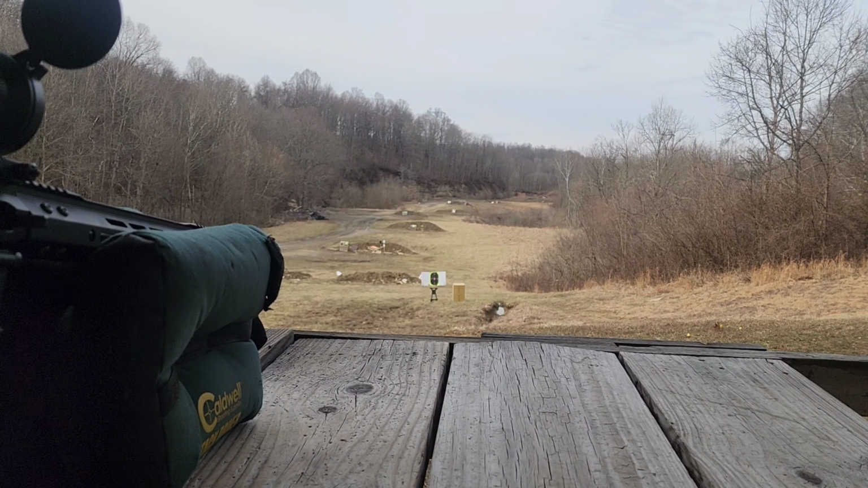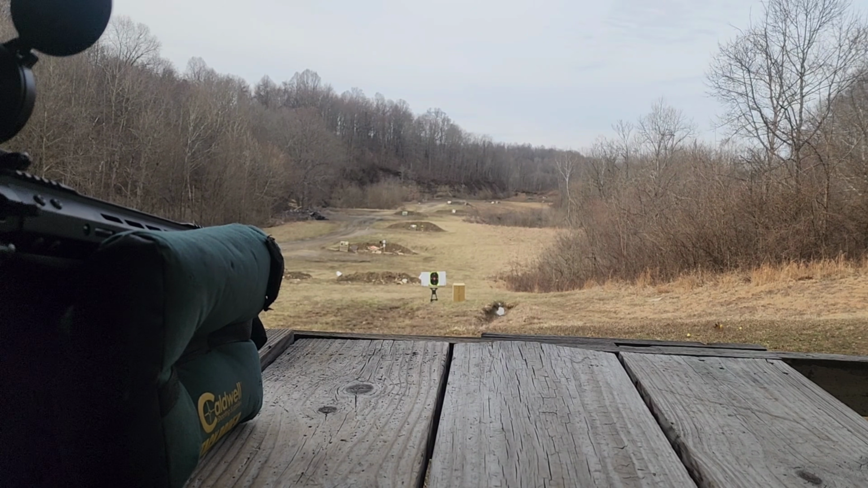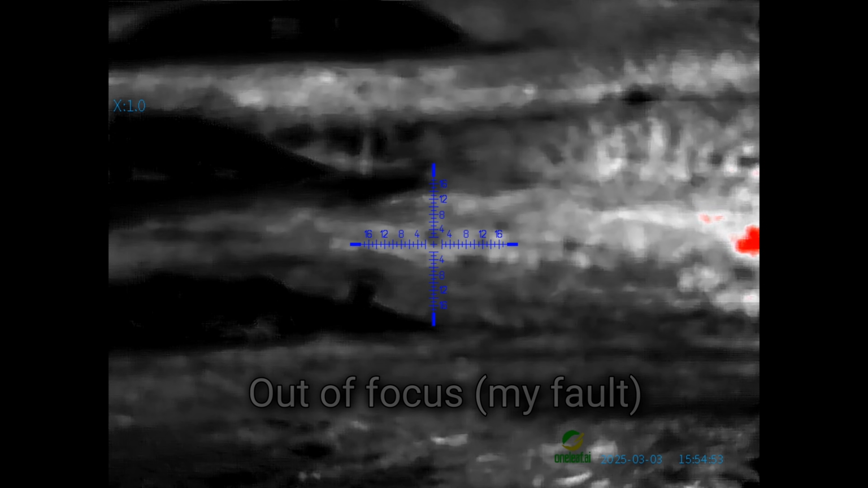Again, it's out of focus and it's daytime, so not ideal. It looks far better at night, as you will see here in just a moment after the sight in process, and everything's cooler, so the heat signatures are a lot more clear. And I also figured out how to focus it for the night vision portion. And actually, real quick, here's my first clip walking down range, trying to display for you guys.